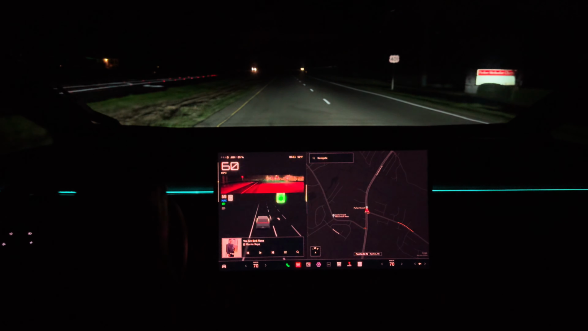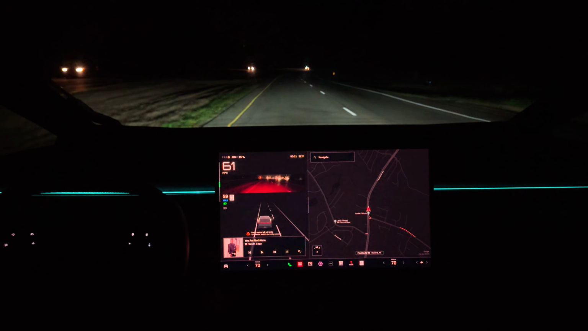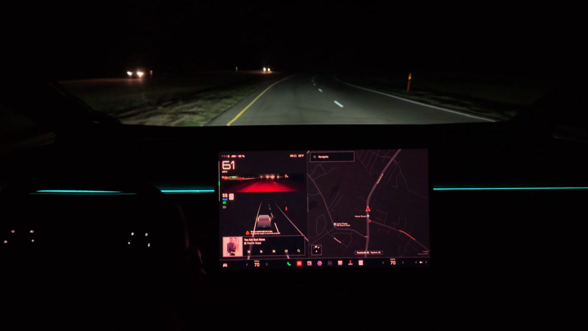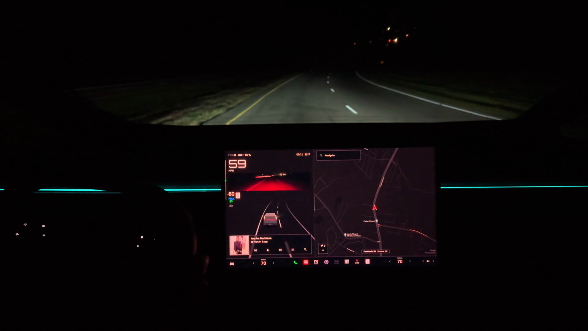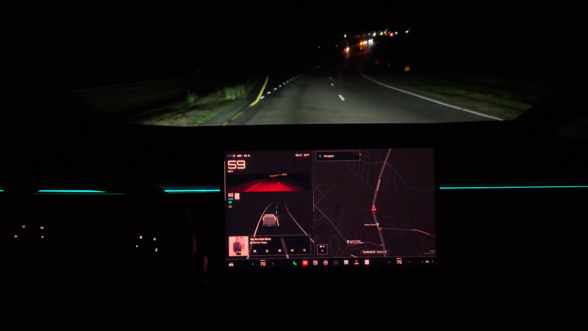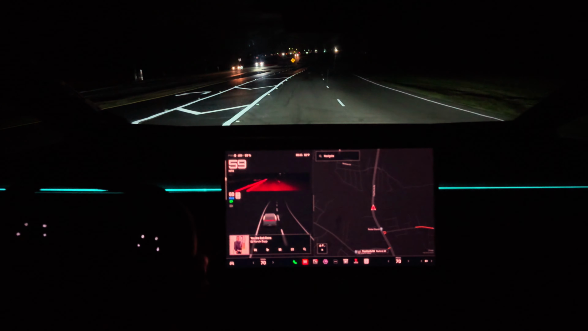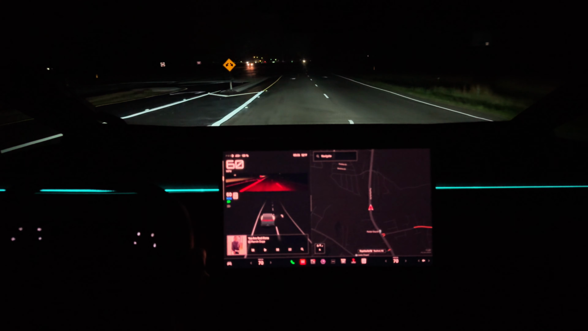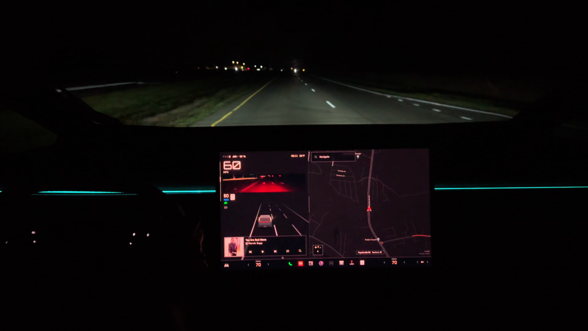But that's a little bug right there, so you can see it wanted to stop at that green light. So yeah, hopefully they can fix that bug. But other than that, it's pretty smooth. Great suspension is pretty nice, and it's super quiet. So that's all the talking I'll do for now, and you guys can just enjoy the rest of the video until we get downtown.